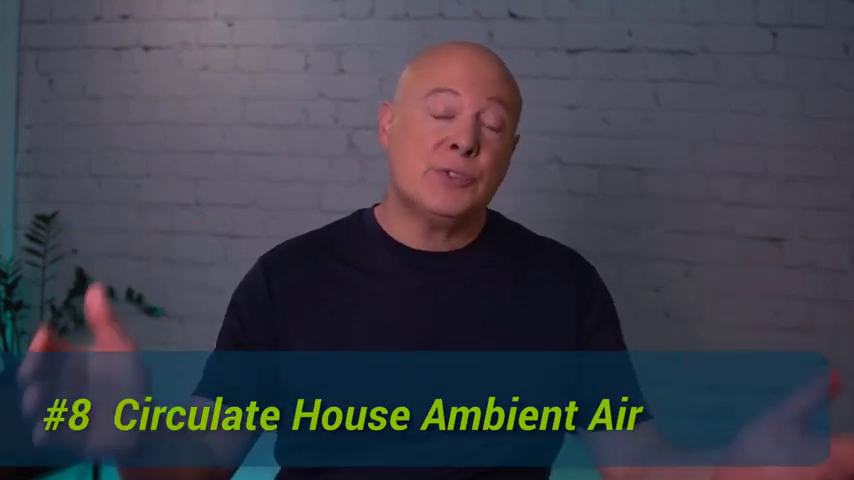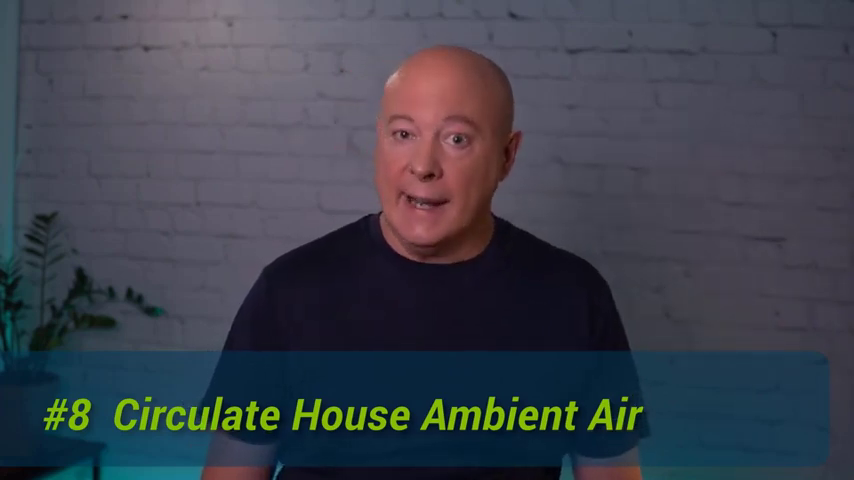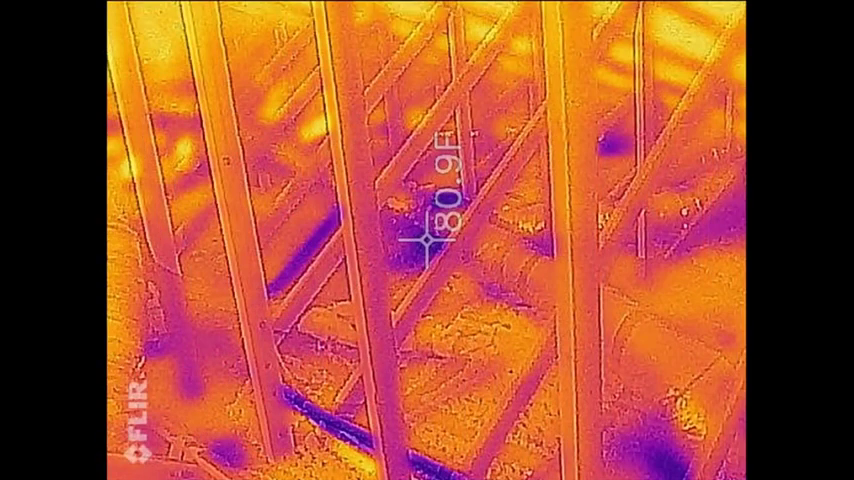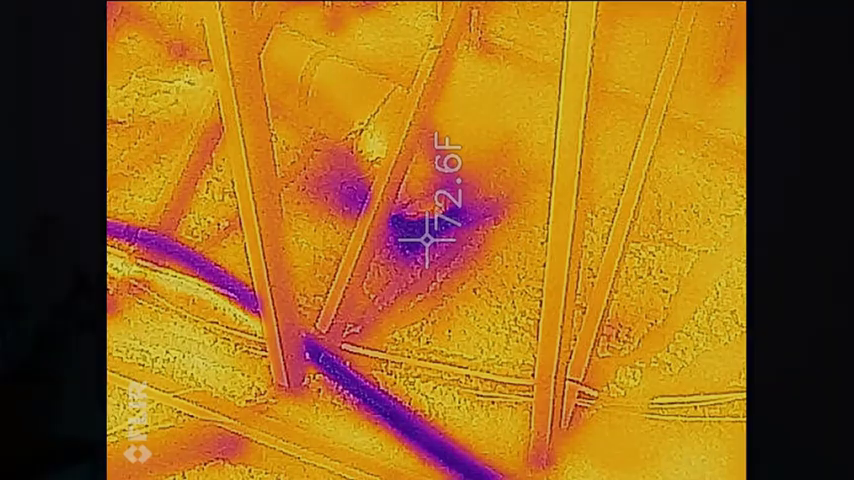In that case, here's tip number 8 that sometimes works. Just circulate the house ambient air. Here's some photos of a hot Nevada attic where the blue spots clearly indicate duct leakage. But the AC is not actually on. If you look at the spot temperature reading in this close-up, you can see the air leaking out is at 72.6 degrees. It would have been more like 52 degrees if the AC were on.